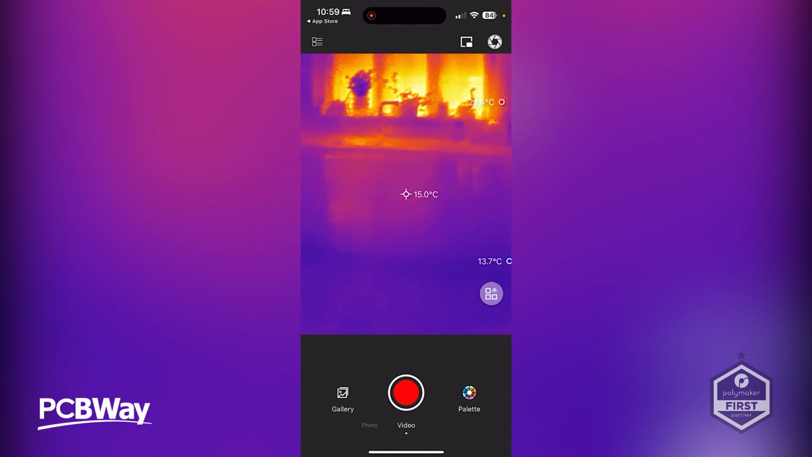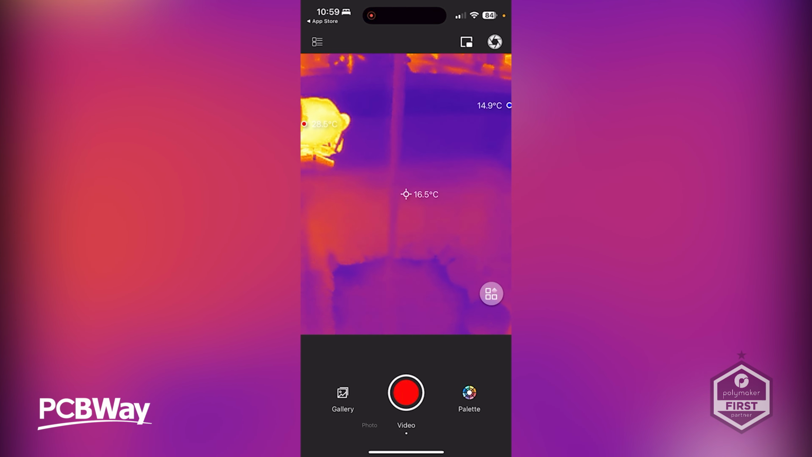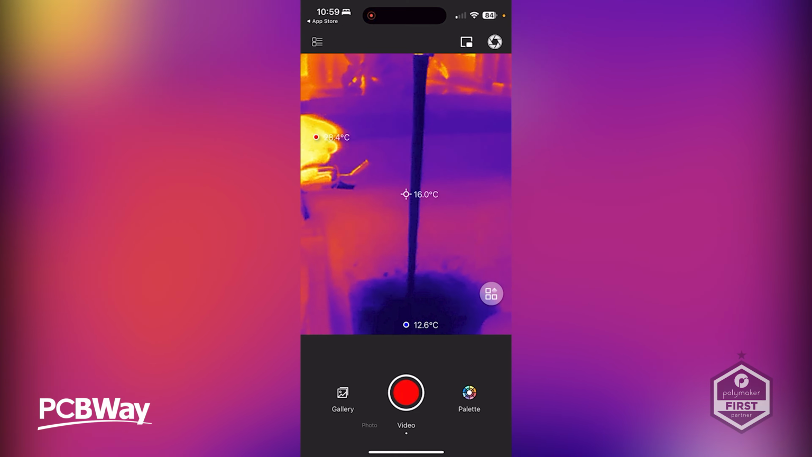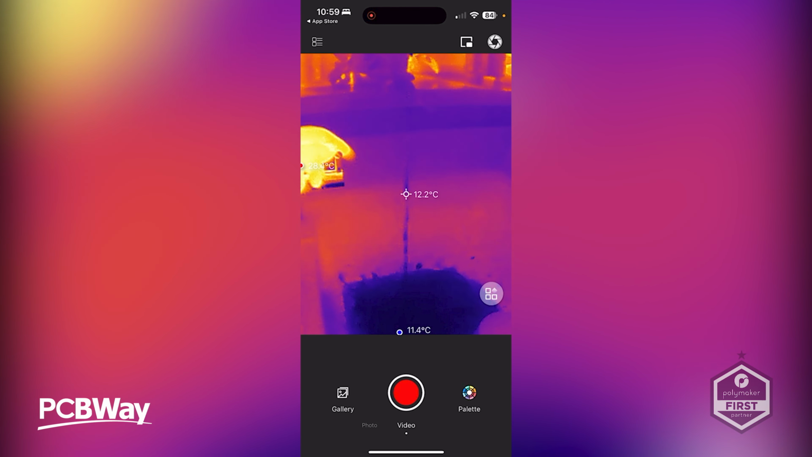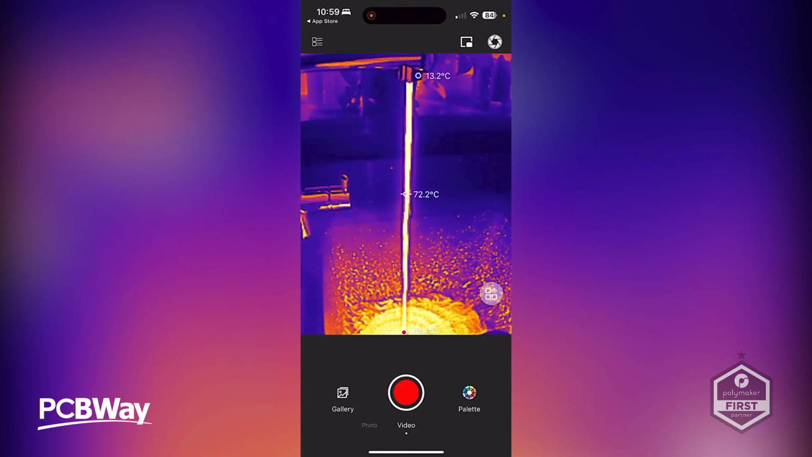Okay. We're going to head back into the kitchen and we're going to turn the tap on. We're going to make that cold. Okay, so that's cold. Obviously on the hottest part here. See how black that is? So we've also got a heat tap here as well. Oh yeah, look at that.